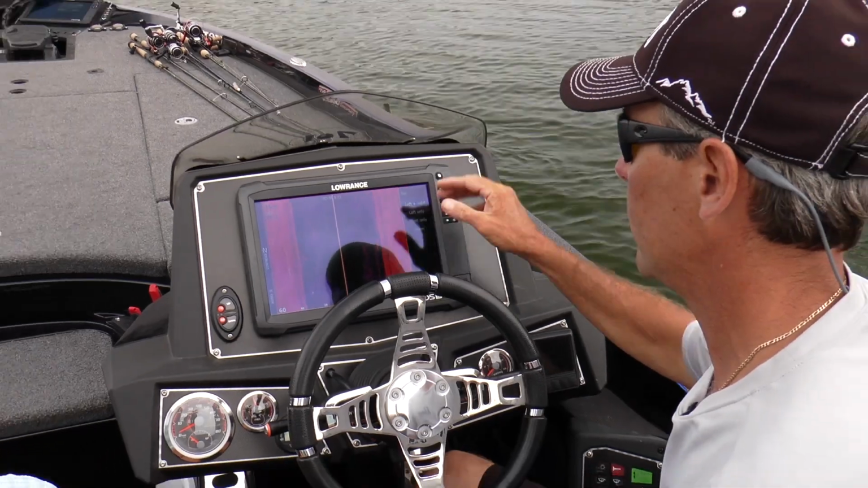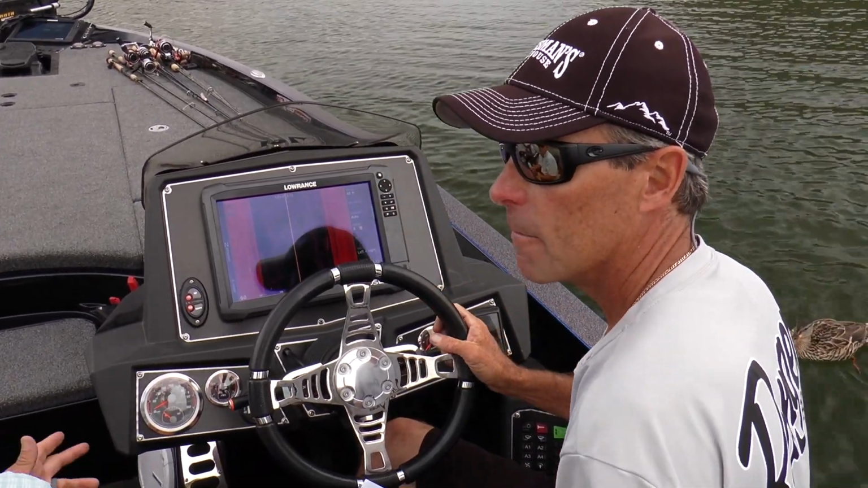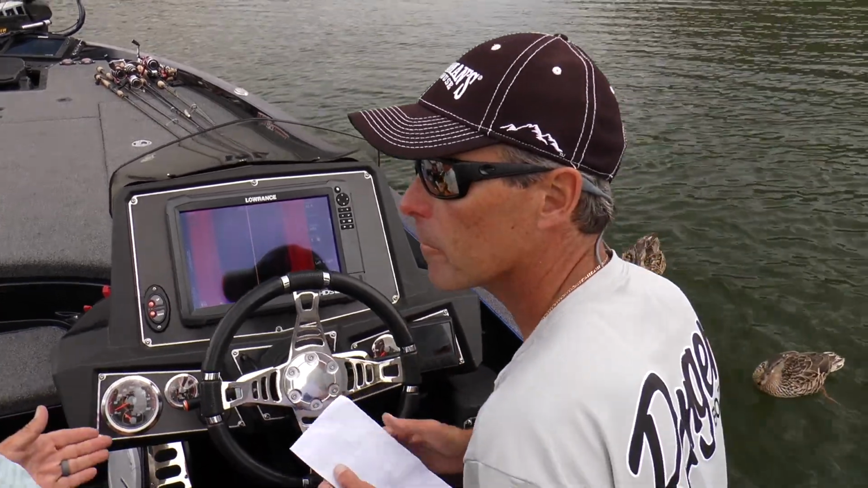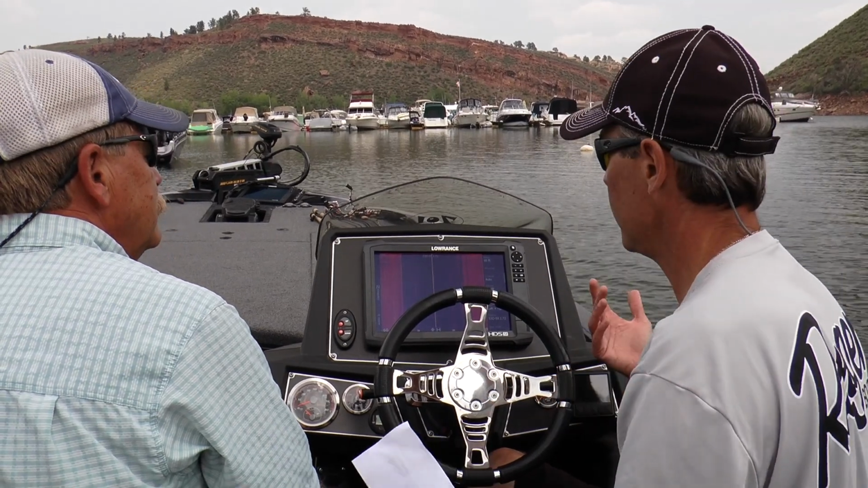What speed is it that I've heard that structure scan works the best? It's like 3 miles an hour or something? 3 to 5 generally. 3 to 5 miles an hour. 10 is like the max you could go. Okay. So at 3 to 5 miles an hour, I'm getting my best picture, and obviously we're sitting still and this is going to smear.